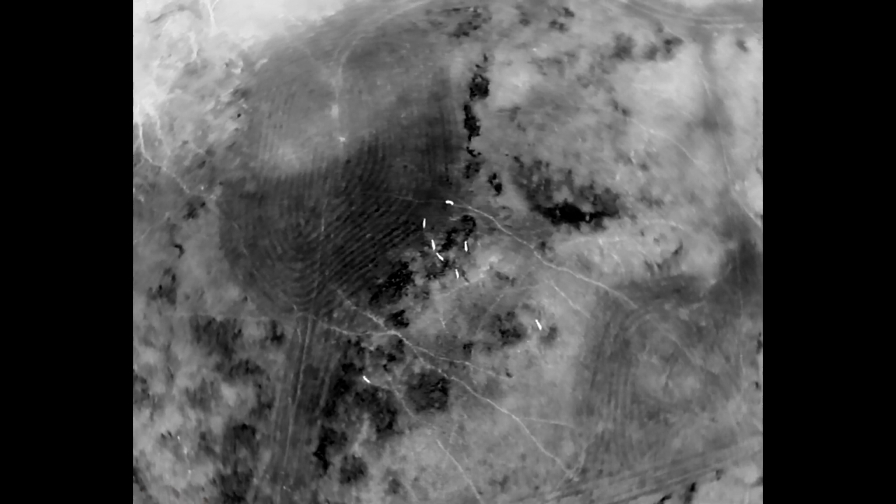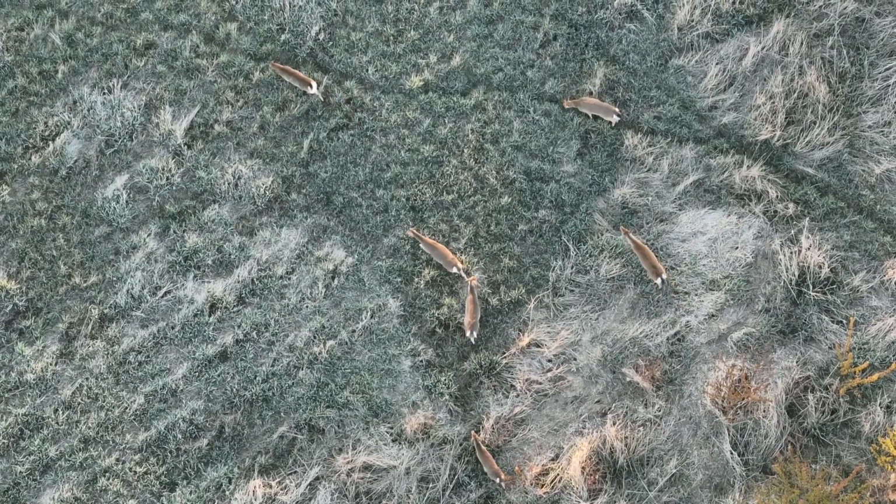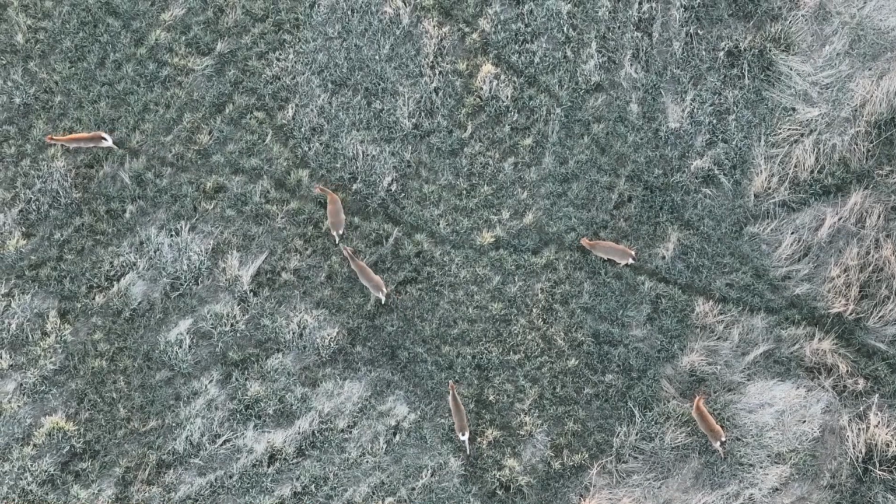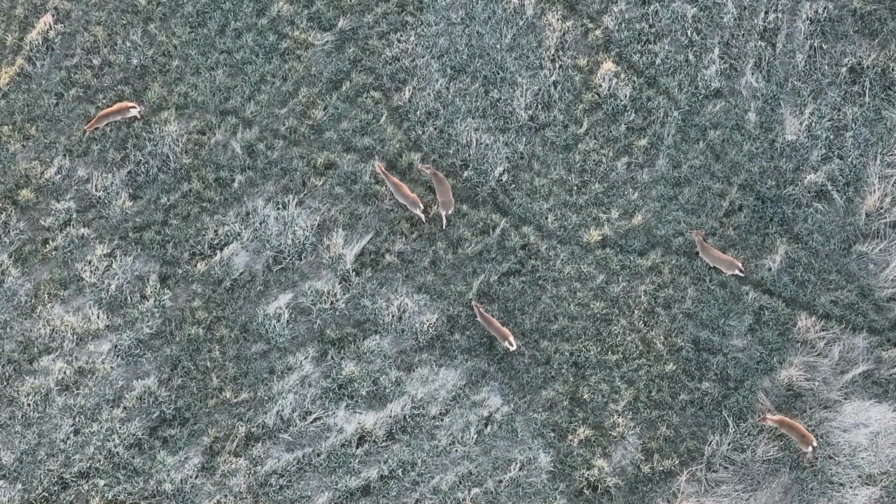So if we look at body size, you see the larger, more mature deer out front. They're moving, probing up the game trail. You see the scent check on the game trail, and they're moving to where the threat came from.